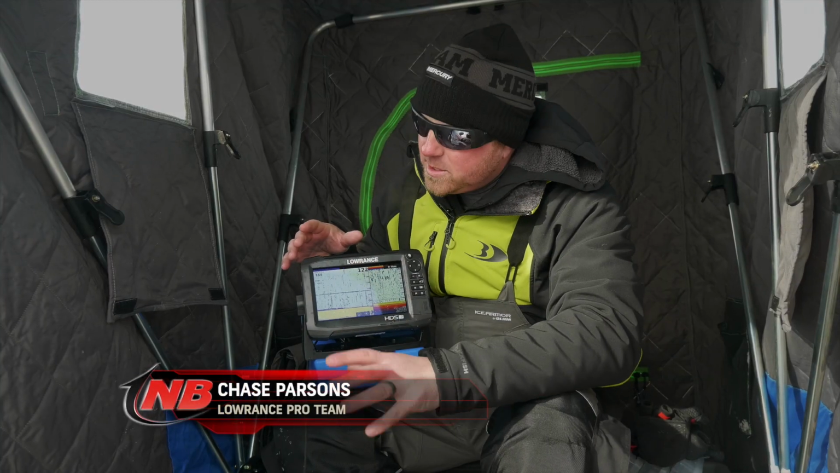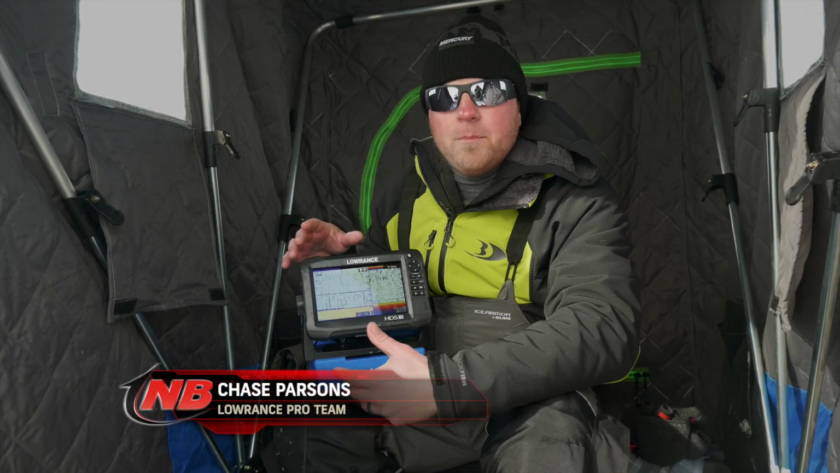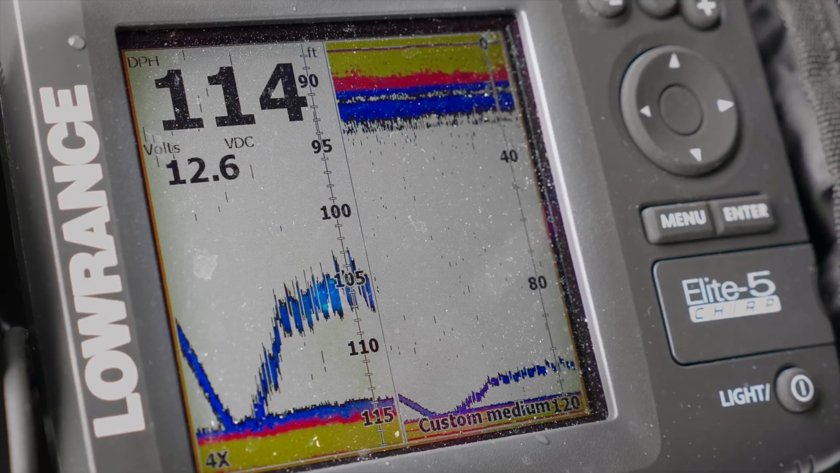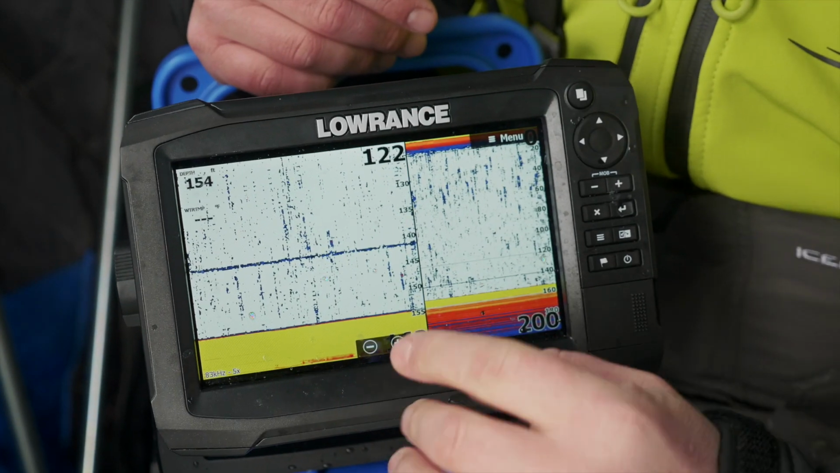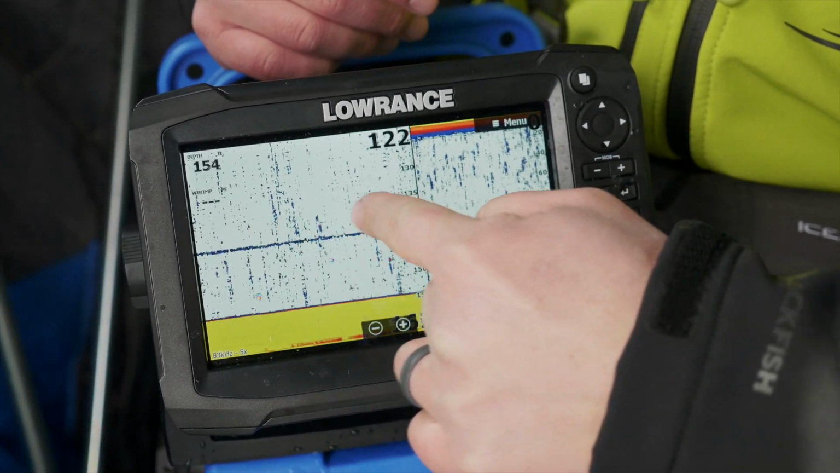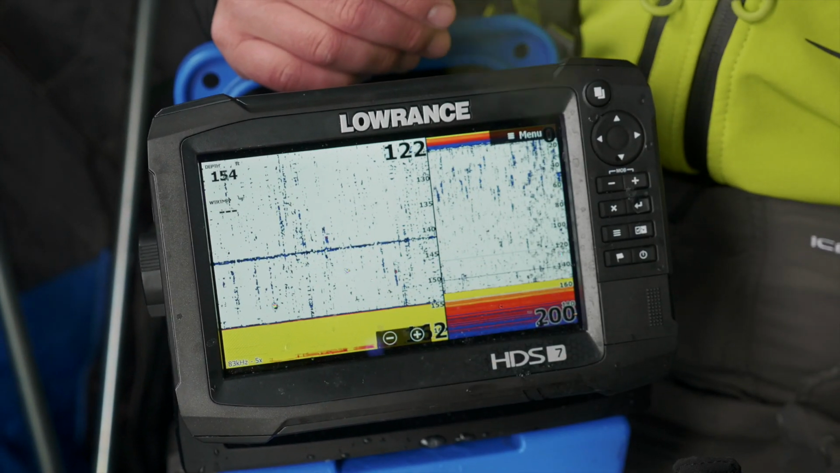Most of the fish that we're seeing on the graph are near the bottom. You're going to want to jig maybe 15, 20 feet up off the bottom, and they'll come up and get it. So you'll actually see that I have the bottom here zoomed in, actually 5 times, so I can easily see my jig that far down. I'm also seeing the fish and how they're reacting to the bait.